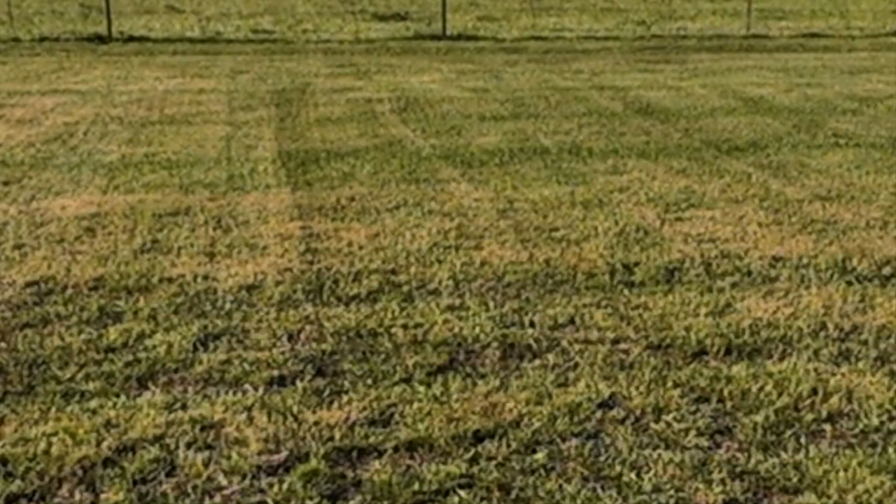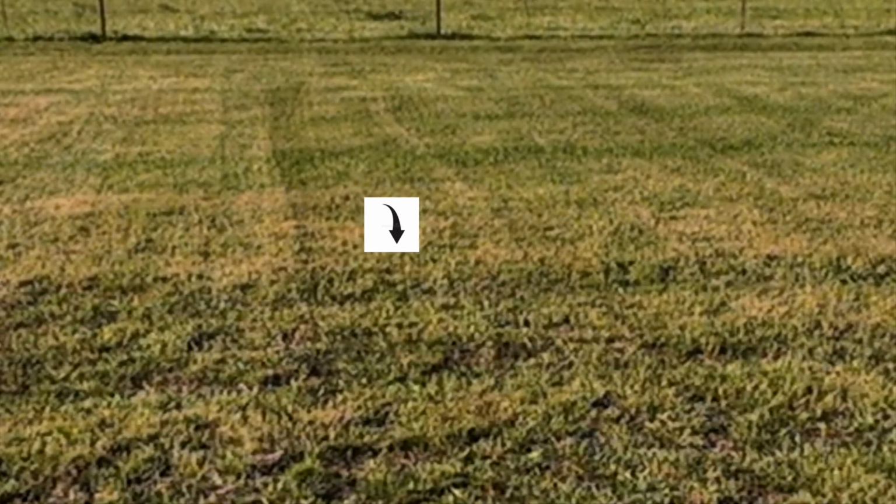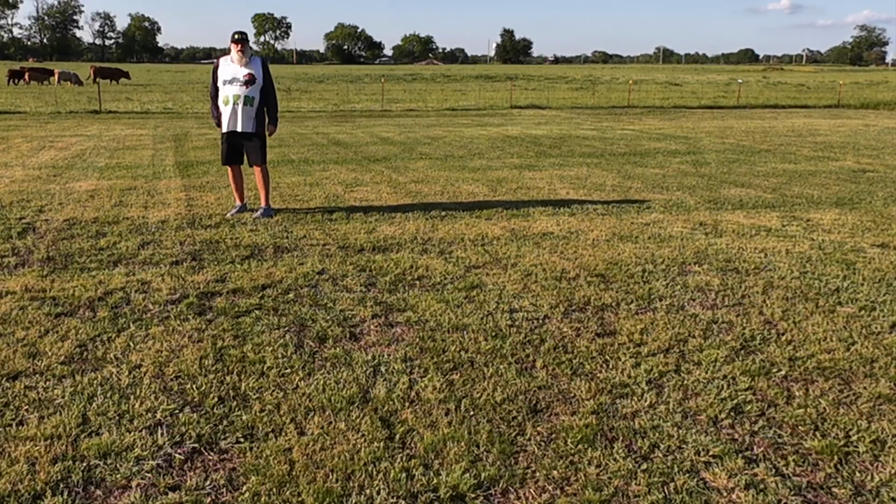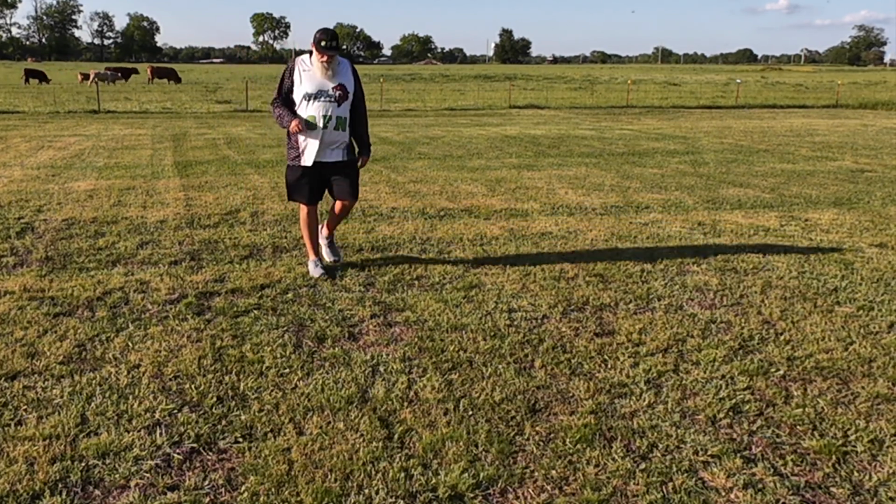All right, guys, we got a bright green laser. I'm gonna move it back and forth just a little bit, up and down, just so you can see it. That's 30 feet from my LiveScope pole. I can take a shim out and move it out further.